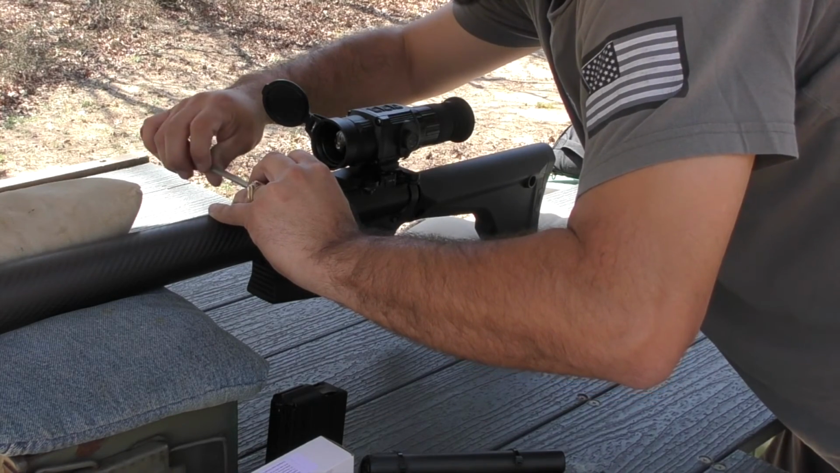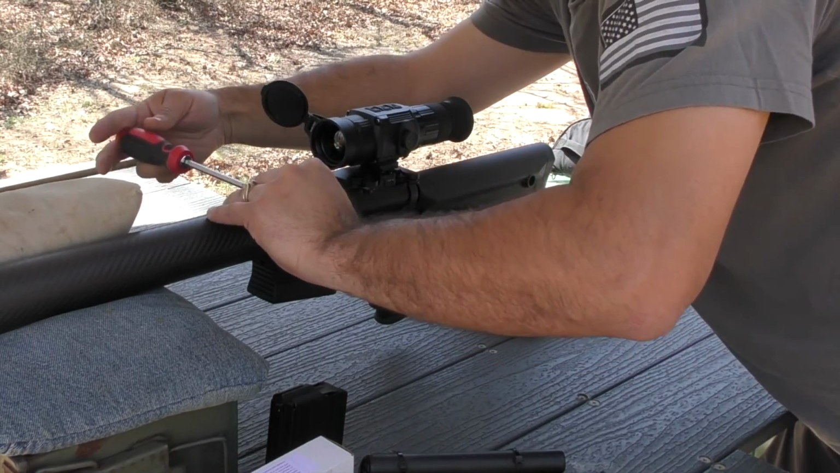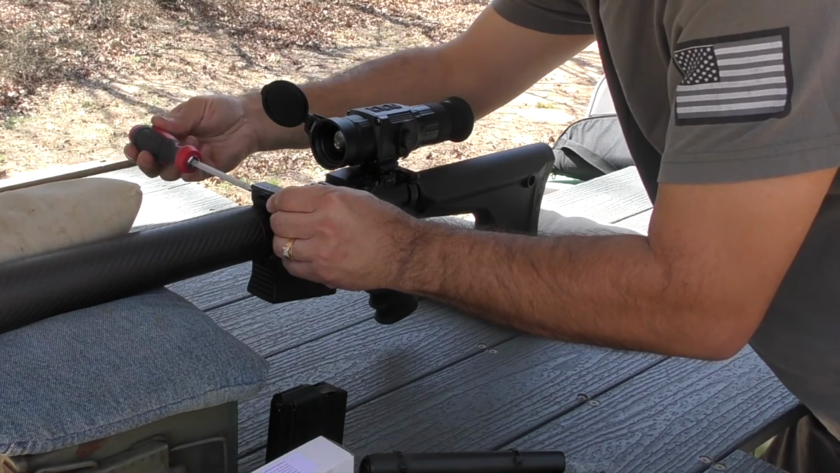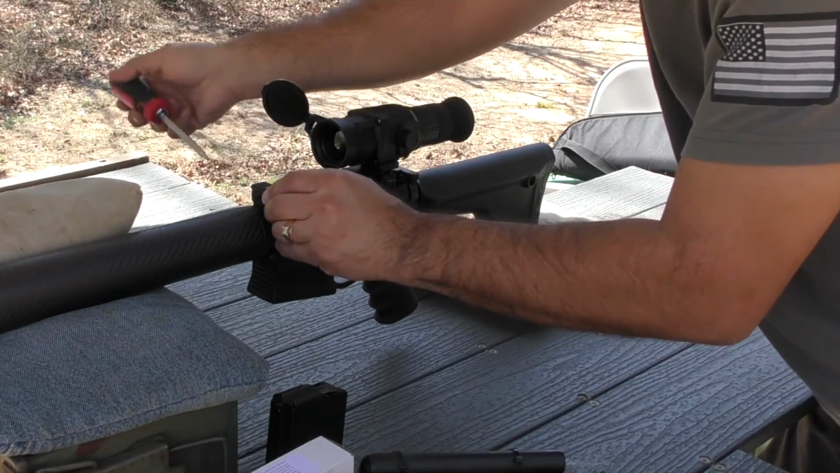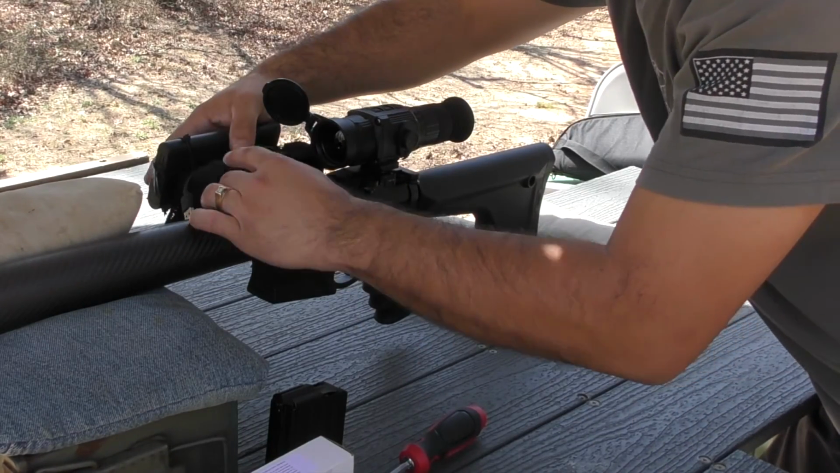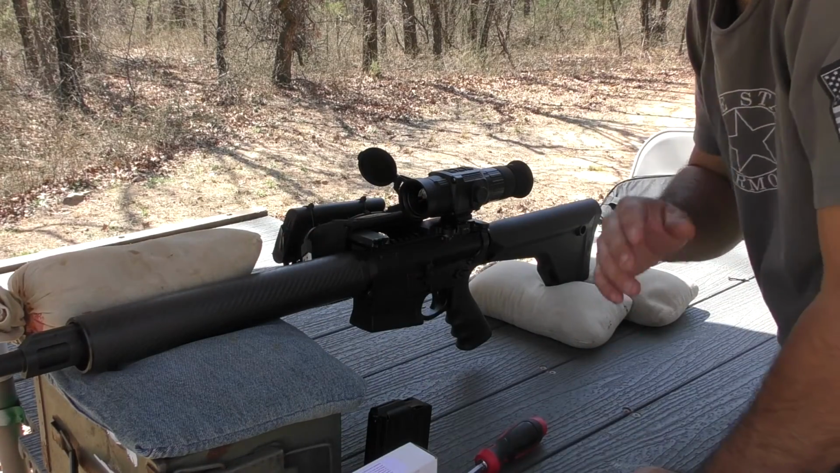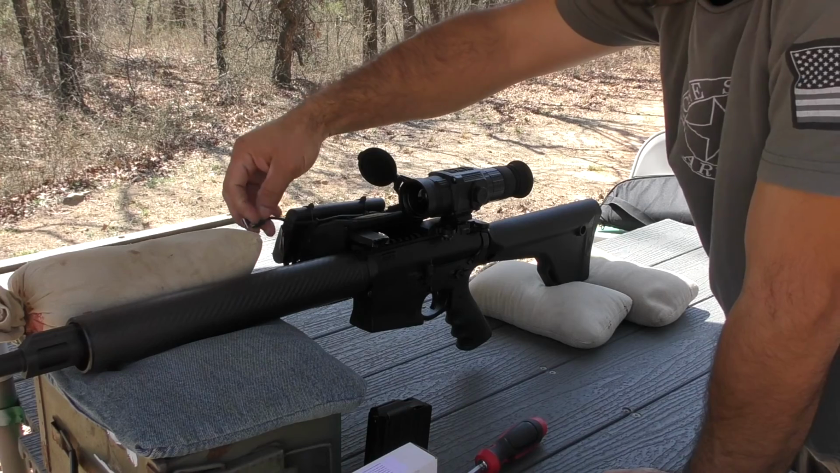The Super Yoter does utilize CR123A batteries. Those are rather costly, and you get about 3 hours of runtime per set. So, hence the reason I'm using an external battery supply. In the long run, it's a much cheaper expense when you use an external battery pack.